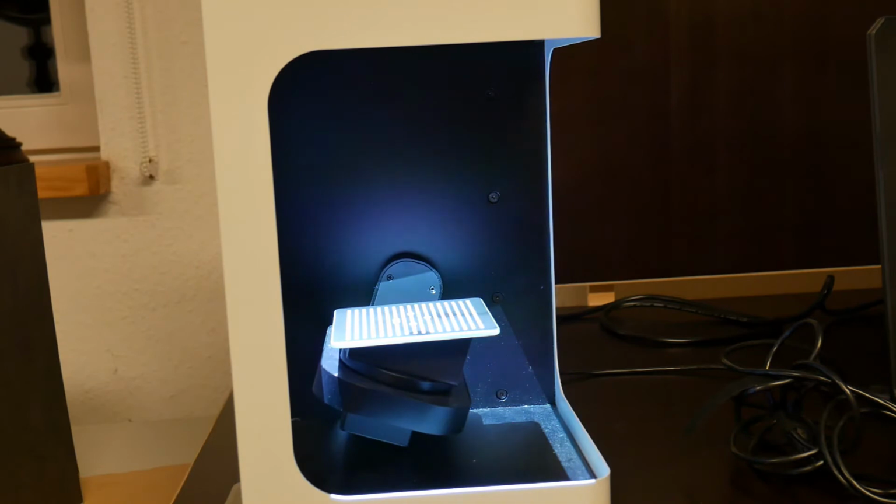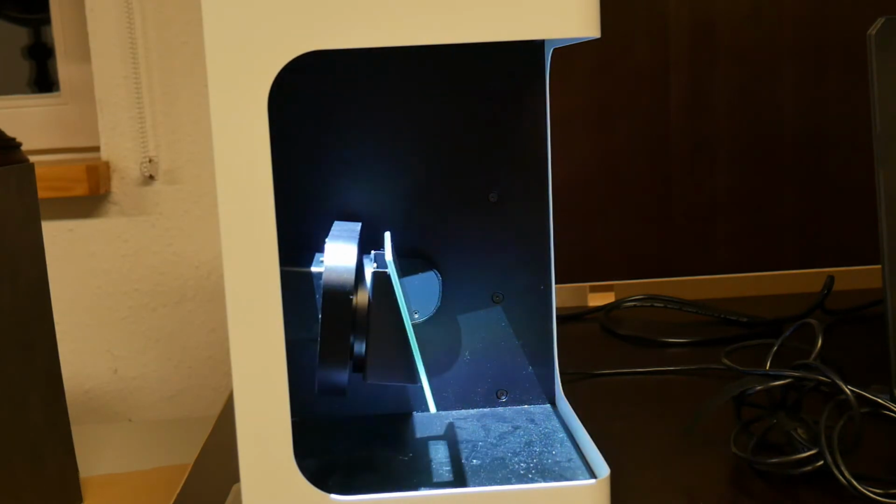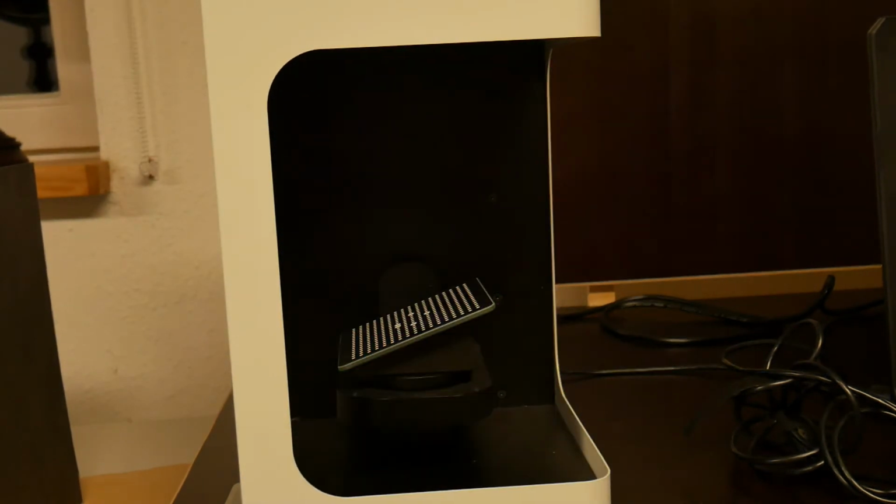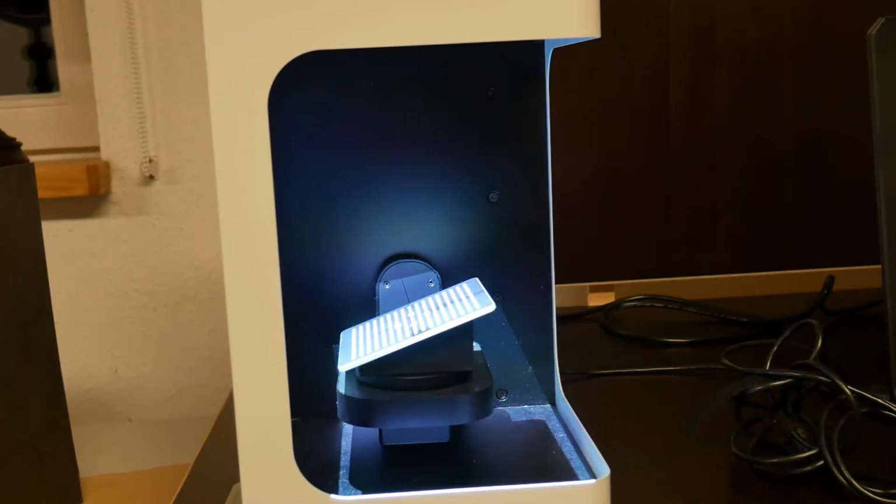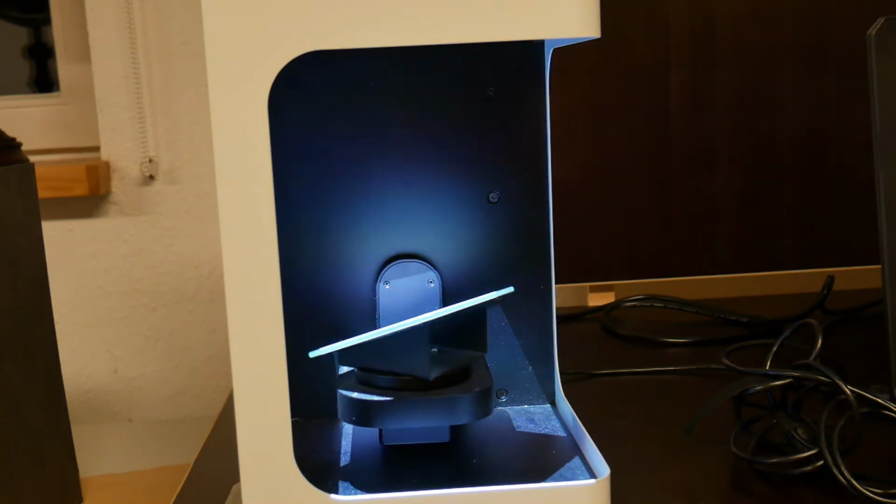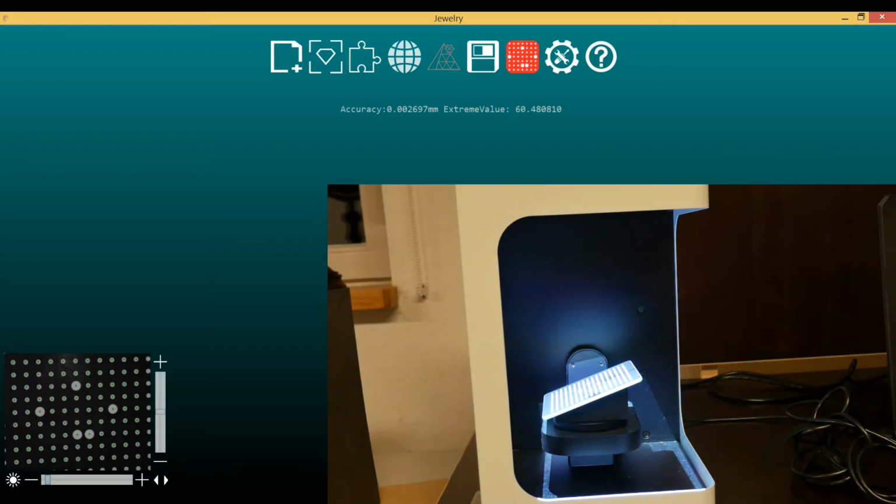So in several steps the calibration is done automatically. This is not very problematic because you have a 2-axis turntable, so it is not comparable to what you know from other structured light scanners for bigger scale scanning, and that's why it's quite comfortable. So nothing to do for you, just watch and wait.